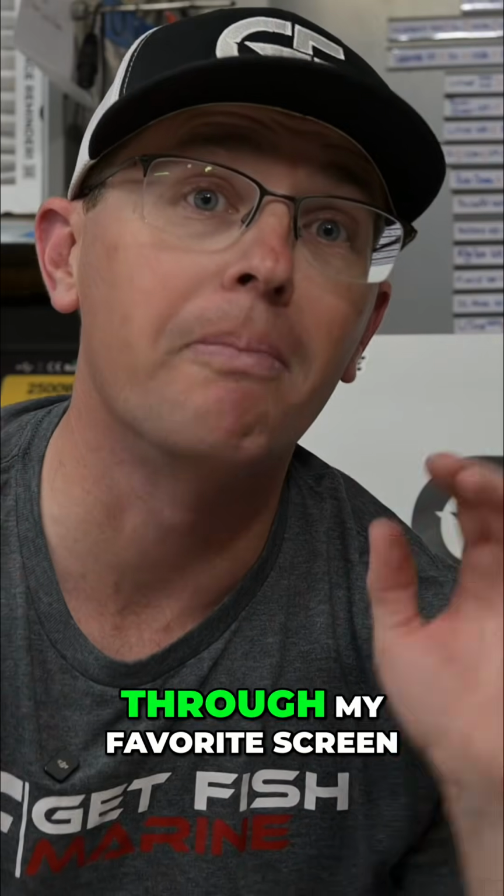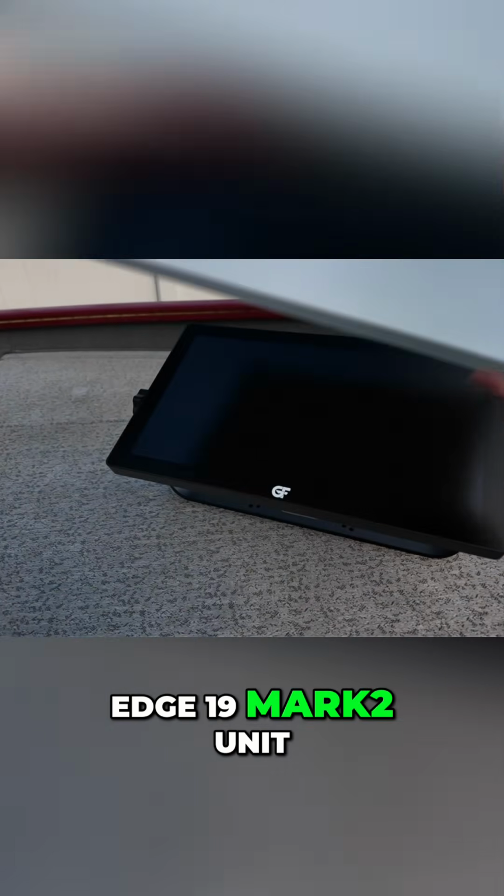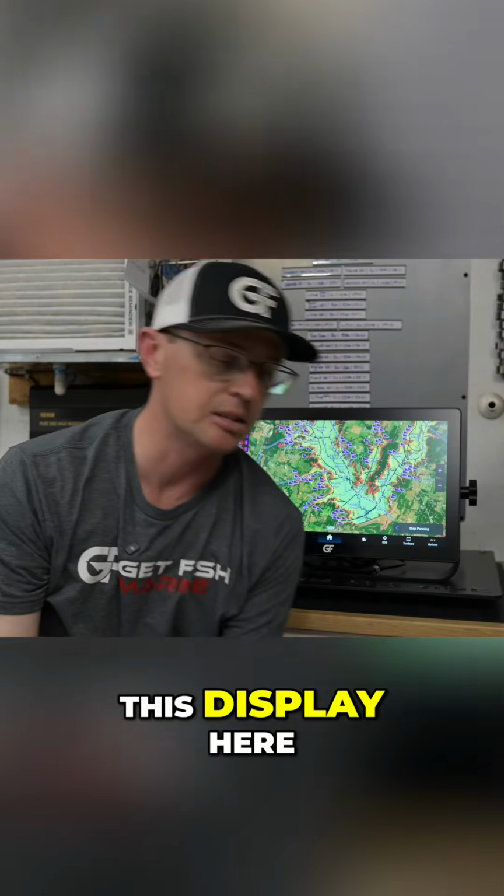Today I want to talk to you through my favorite screen in the Get Fish Marine lineup. This is actually off of my personal boat. This is the Edge 19 Mark II unit, and it is paired up with a Garmin GPSMAP 8612 XSV, which is nestled just right behind this display here.